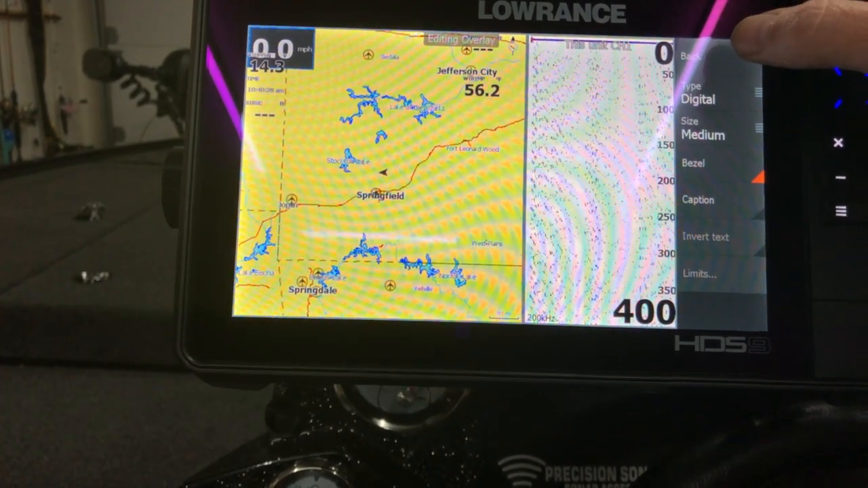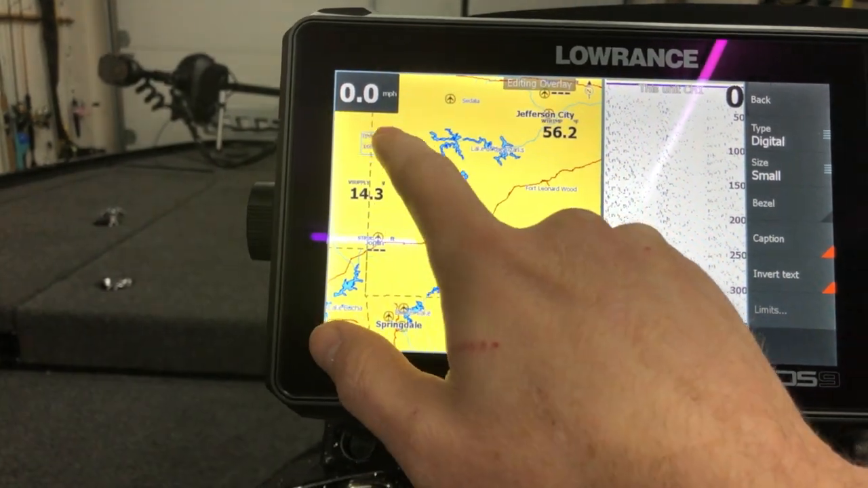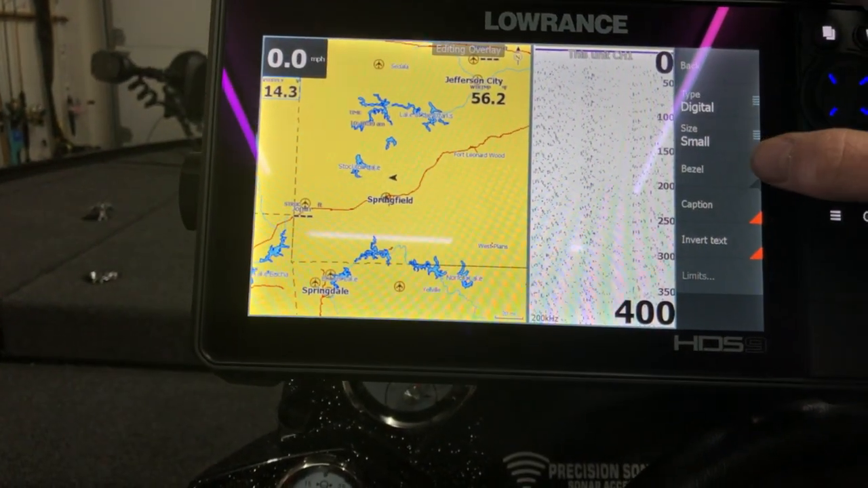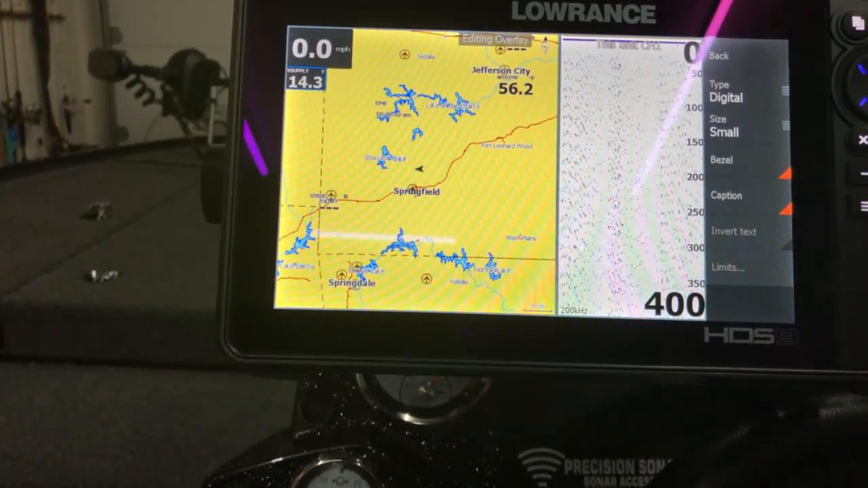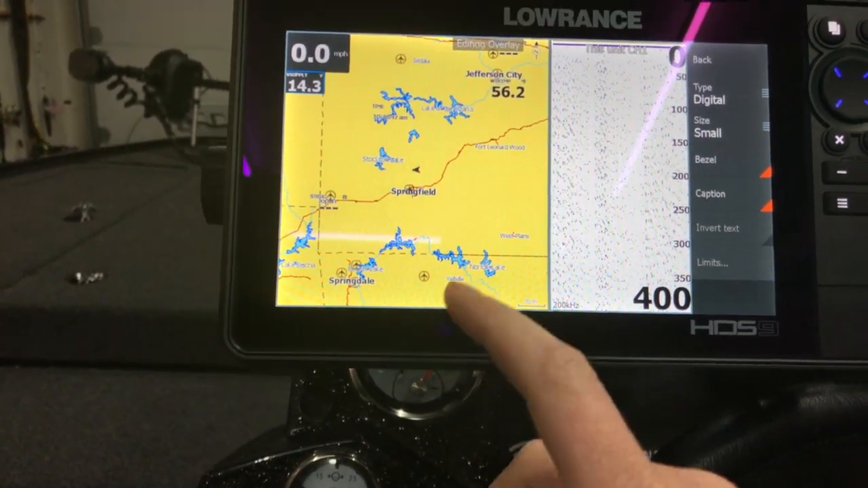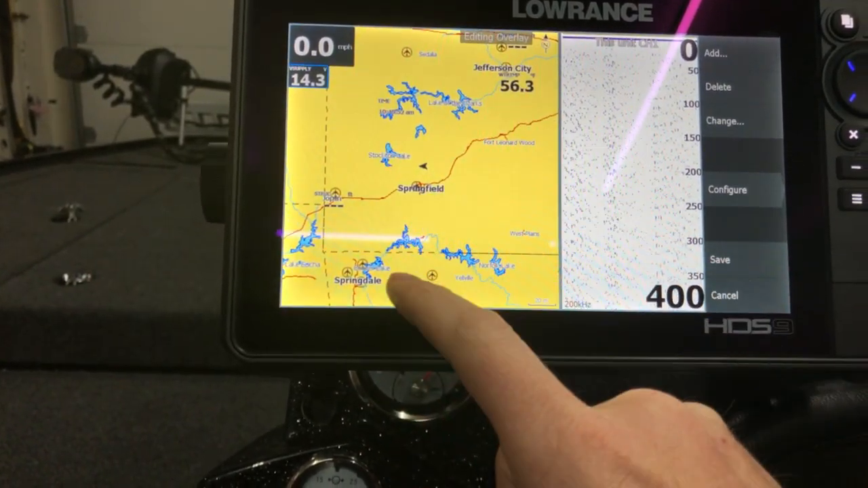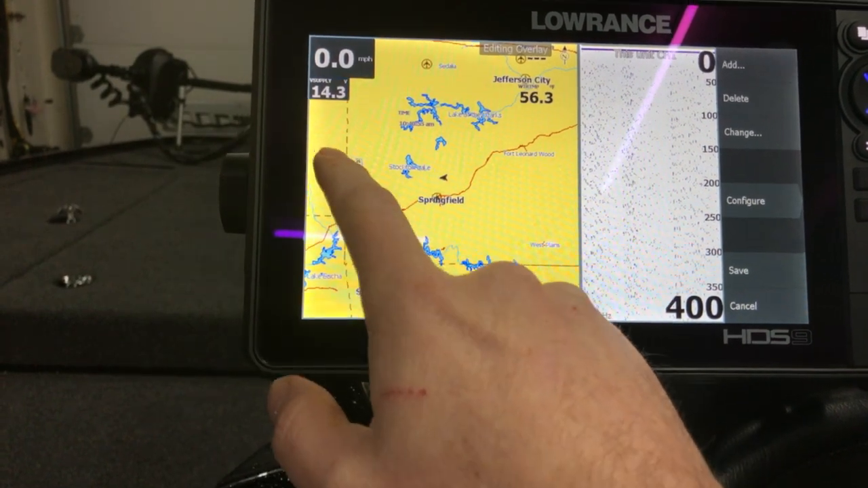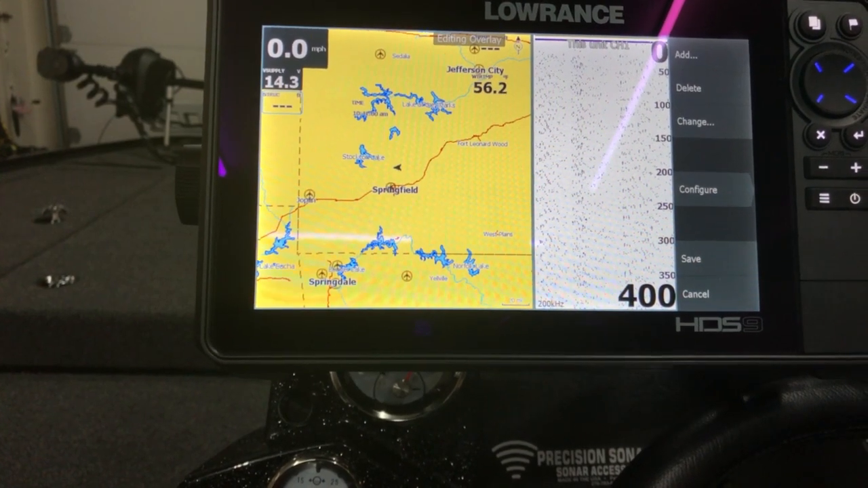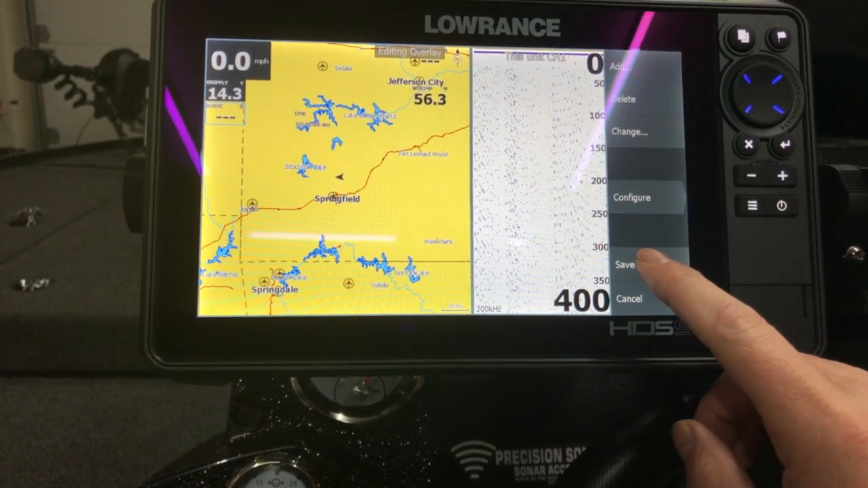Okay, now I can go to back. I can just drag and drop these out of the way. I want to go with my supply voltage next. Okay, I want to put a bezel around it just so I can clearly see it. All right, then I'm going to go look at the next one. And I'm going to do this for every setting that I have, just to make sure that it's in my comfort zone and I can see the information that I need to see. Once that is set up, I can go ahead and hit save.